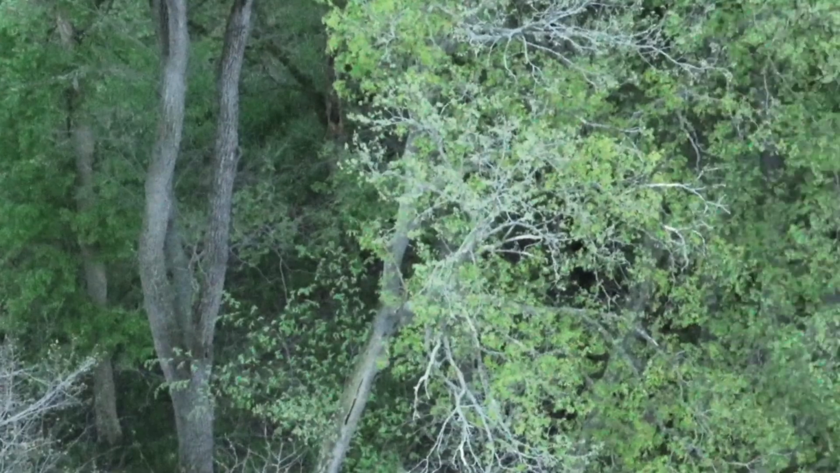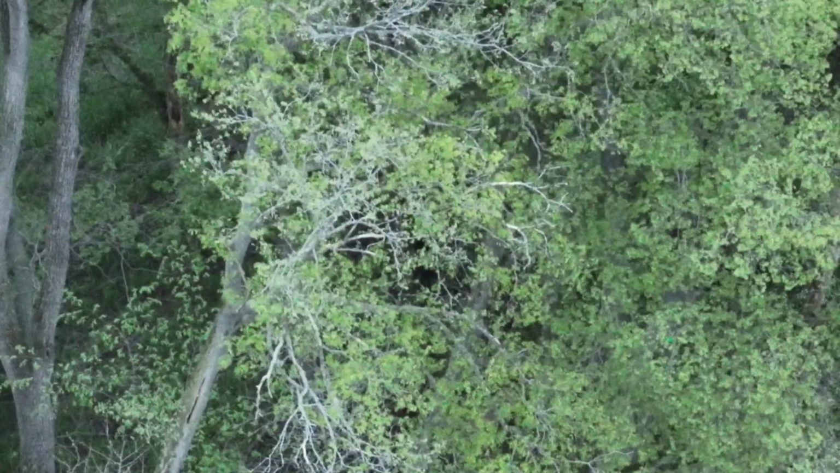So I saw the 4 deer right at the beginning, and I saw this one deer kind of in a secretive area, right against the river. It was kind of hard to see and get in position to figure out what this particular animal was.